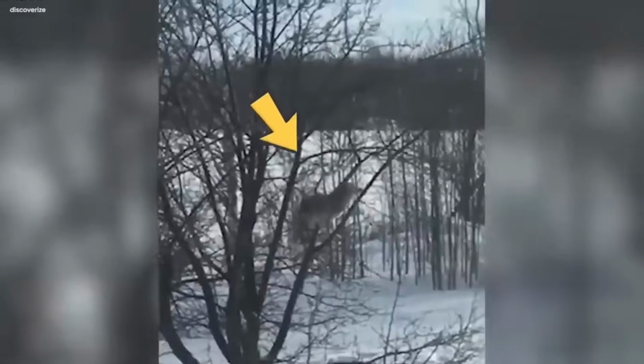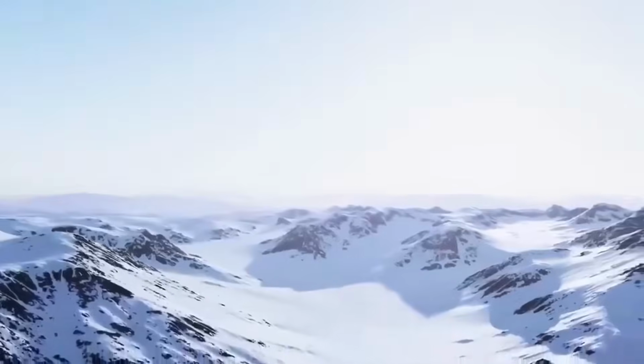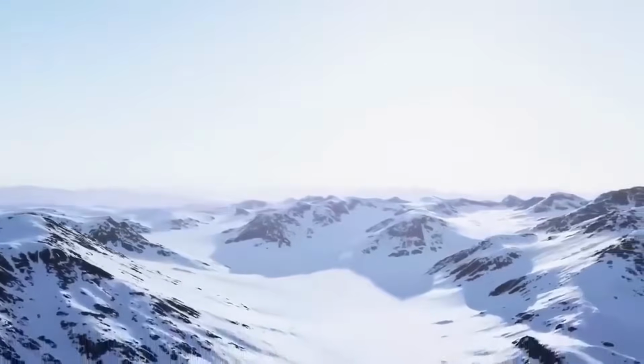How did it manage to ascend the tree? That's the question on everyone's mind. It was a very infrequent scene that happened here in this clip. The image of this enigmatic coyote has sparked a lot of interest and wonder. People are eager to understand this mysterious behavior, hoping it might reveal something new and fascinating about these creatures we thought we knew so well. The snow-covered mountains seem to hold more secrets than we ever imagined.